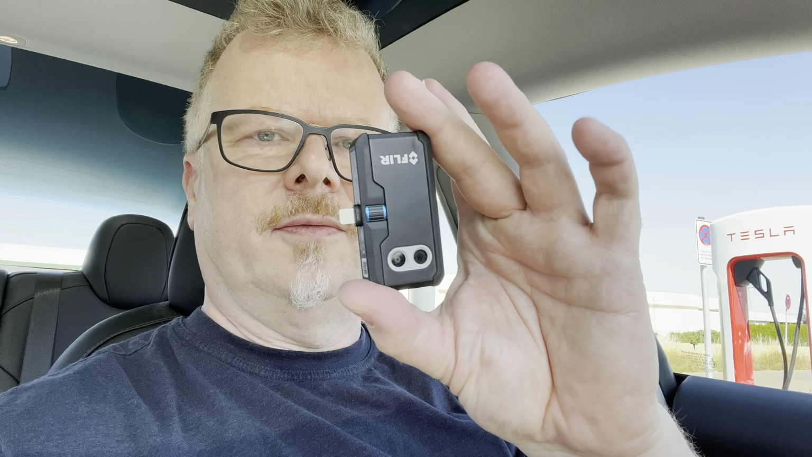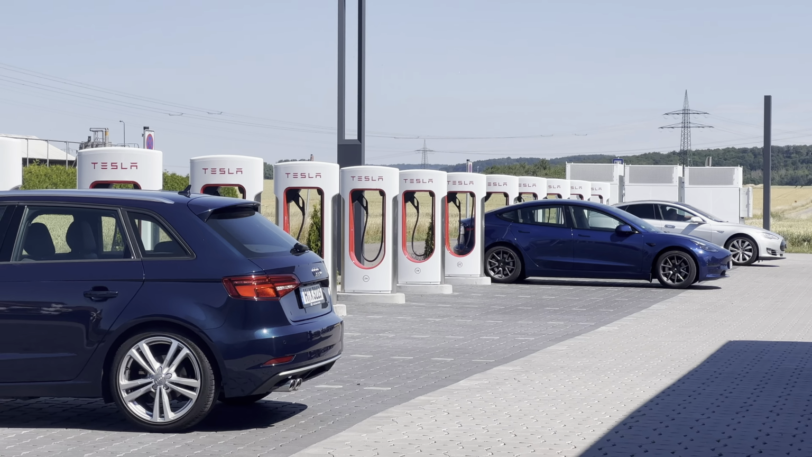Well, it's almost 30 degrees out, so let's have a bit of fun looking at the charger on the car through this infrared camera. Hey, I think that could be fun.